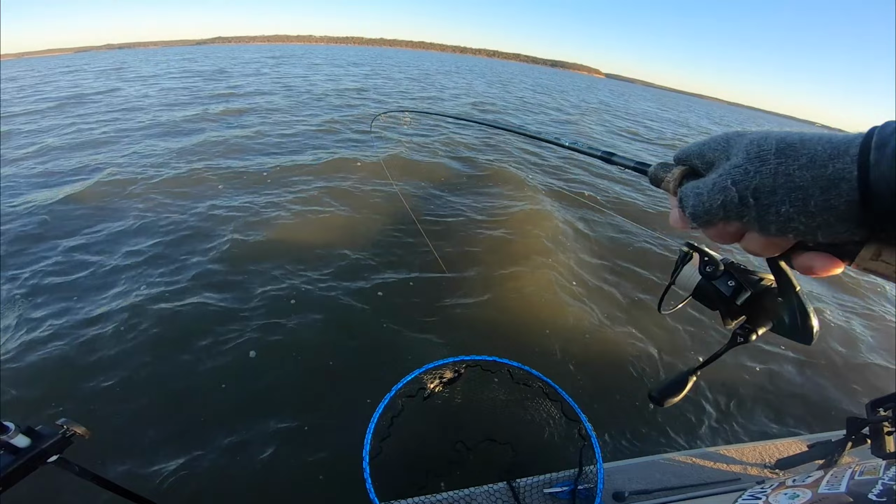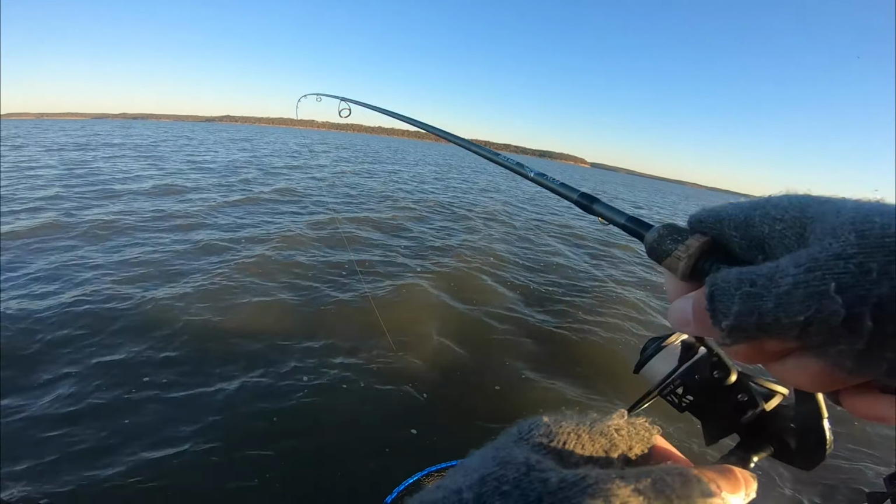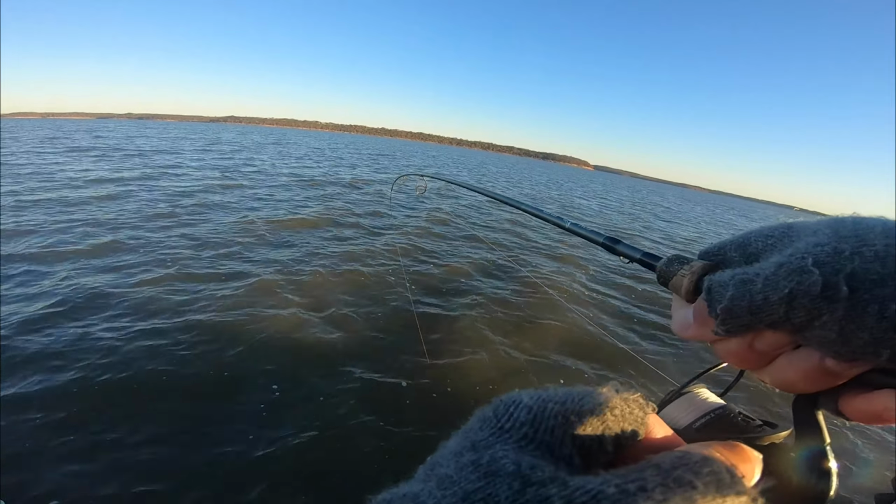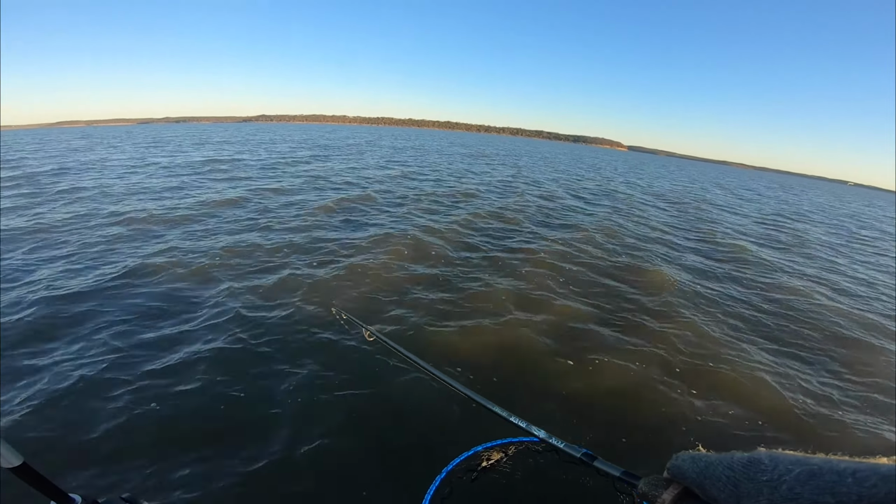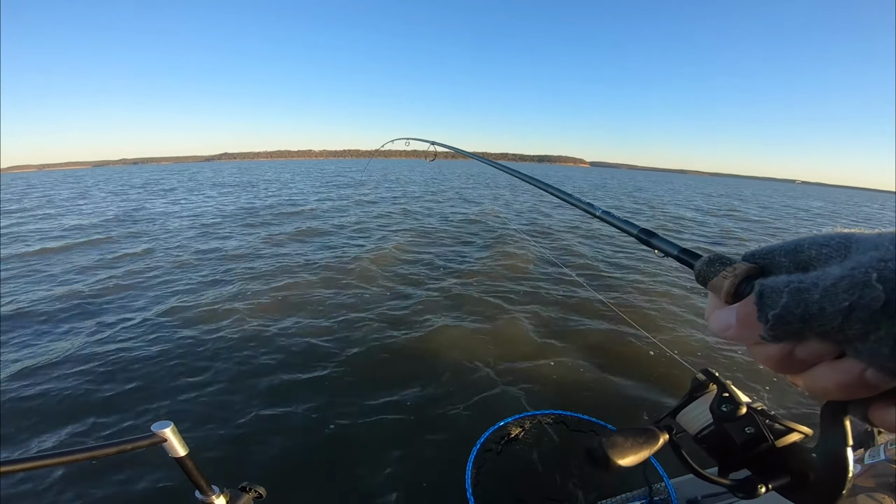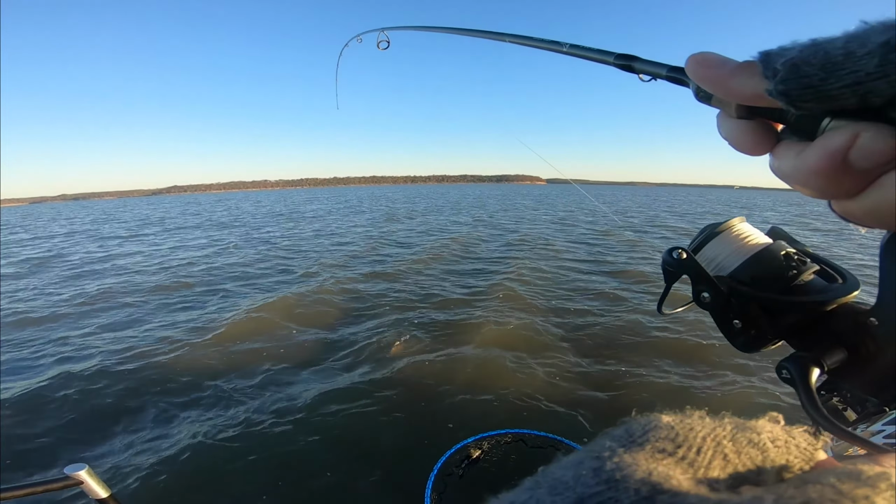Oh God, oh God. Dude, you have no idea how scary it is, those head shakes with a jig wrap like that. I just cannot move him. He's not running like a wiper. It's, what do we got? A wiper. Oh no, so disappointed. Big wiper though.